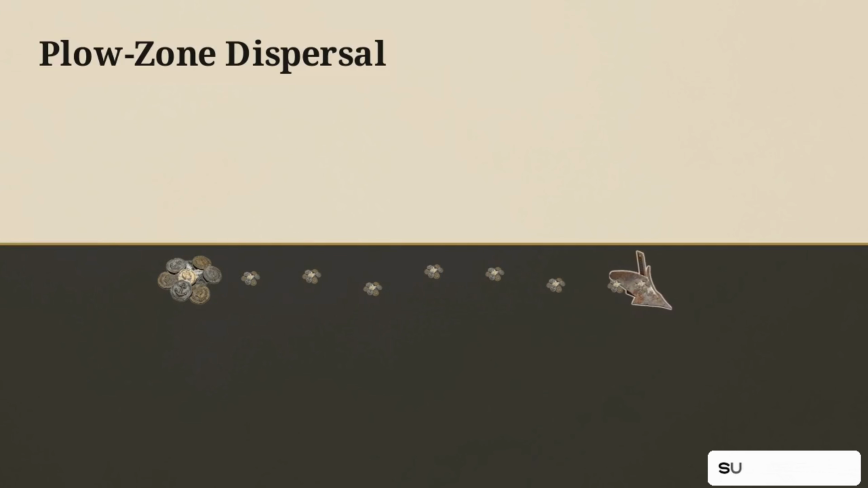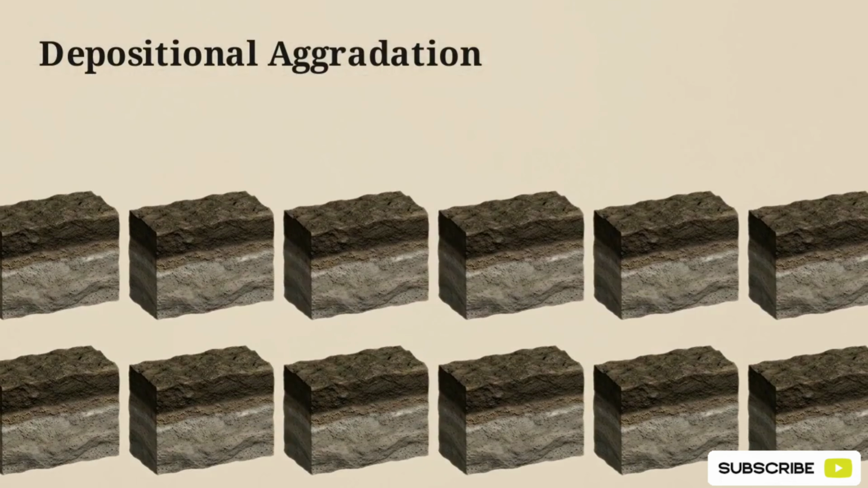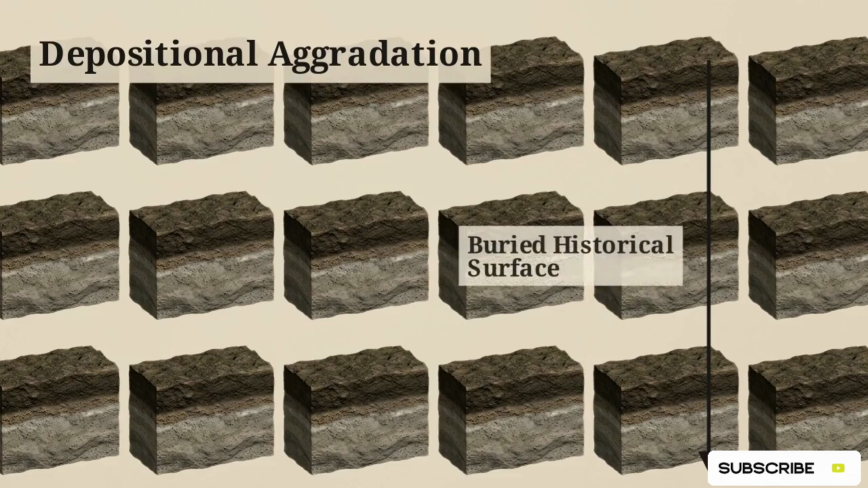Intensive, deep plowing over 2 centuries catches shallowly buried coin hoards and drags them into long, linear scatter trails far from the original deposit site. In low-lying valleys, depositional aggradation occurs.